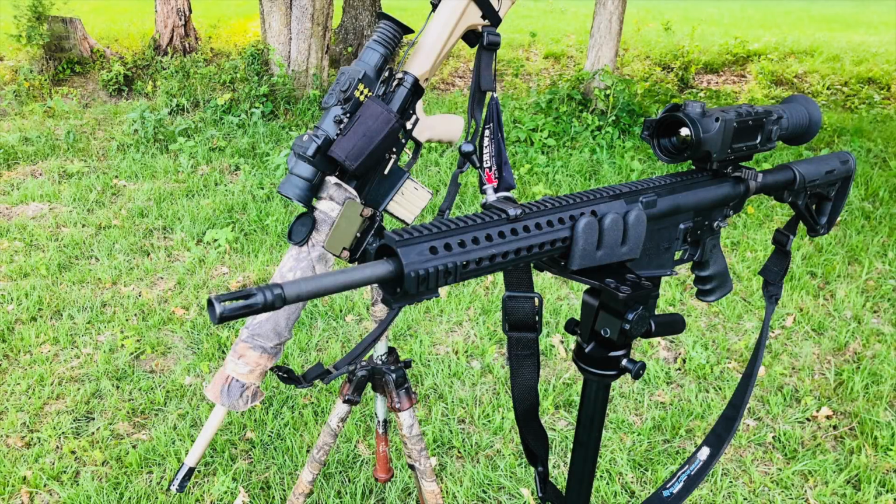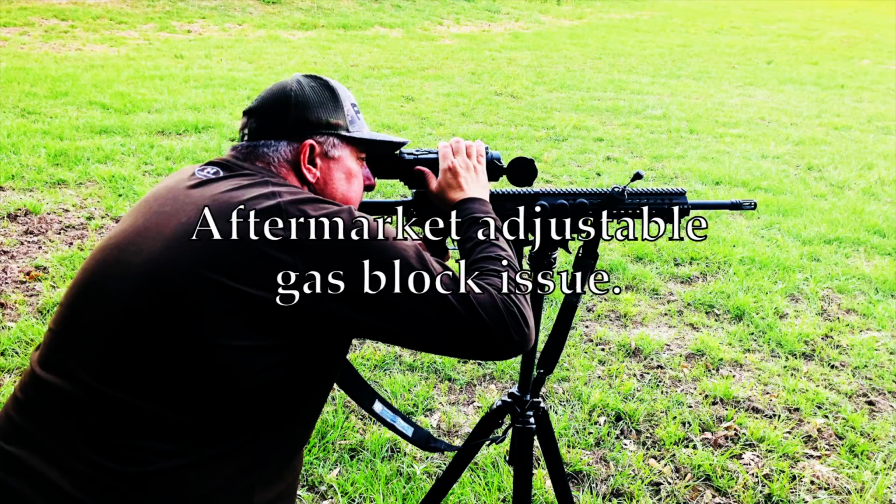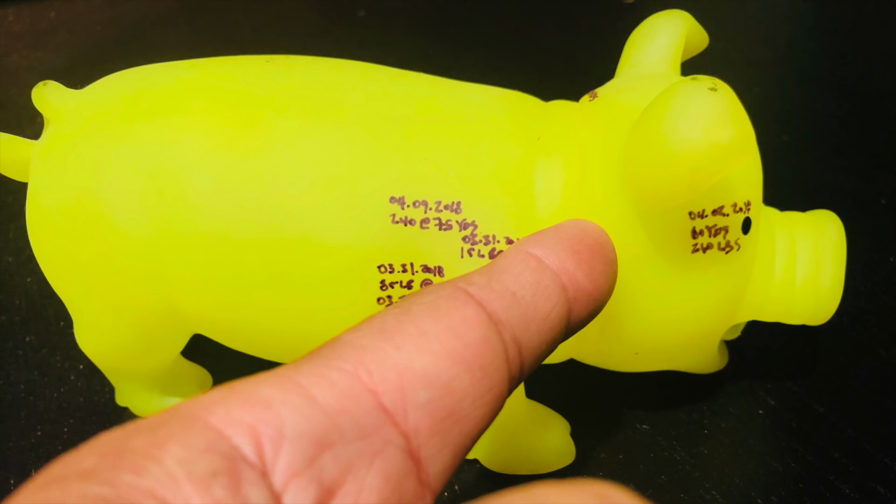Paul and I had an awesome night sighting multiple species. We had shots on both coyotes and hogs. Paul is going to work on getting his Rock River Arms 308 tuned up. Note to self, never do a video about proper hog shot placement because the very next hog you might shoot might be in the butt. Stay tuned for my next adventure.